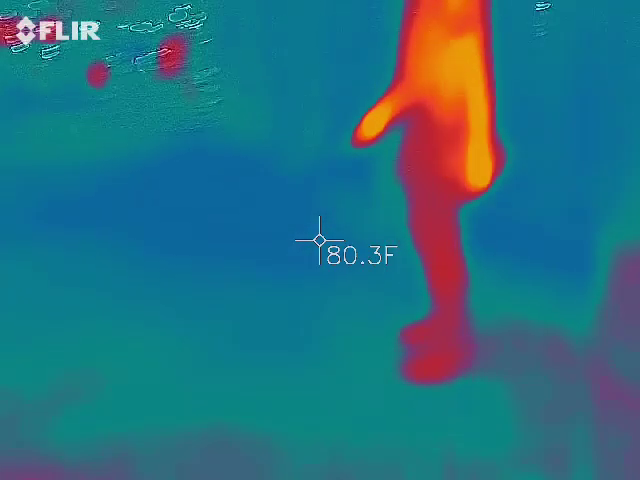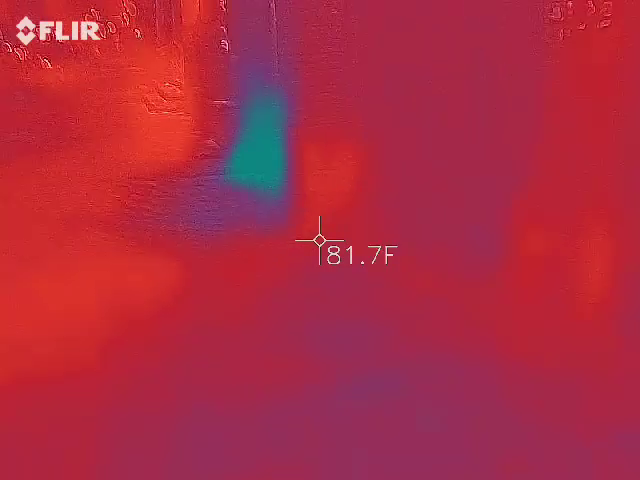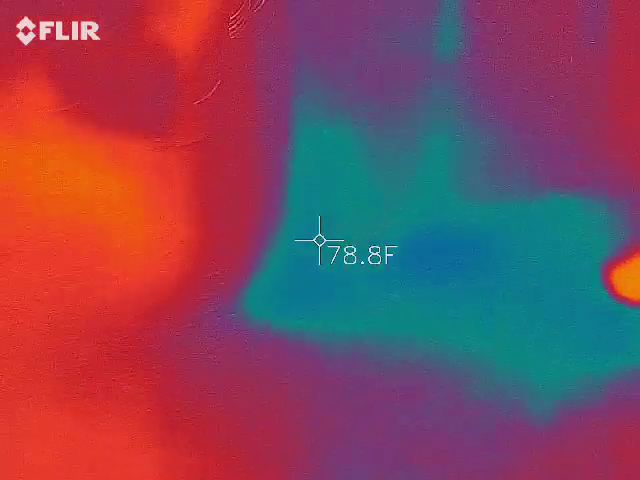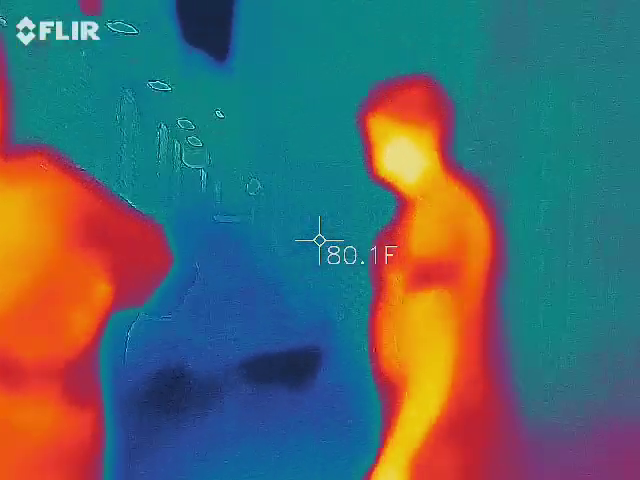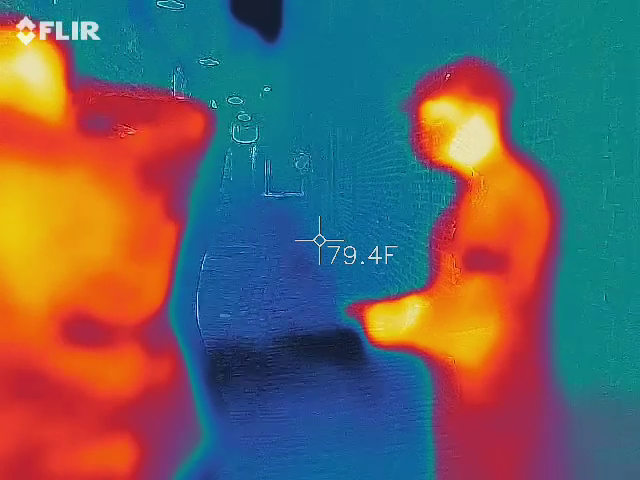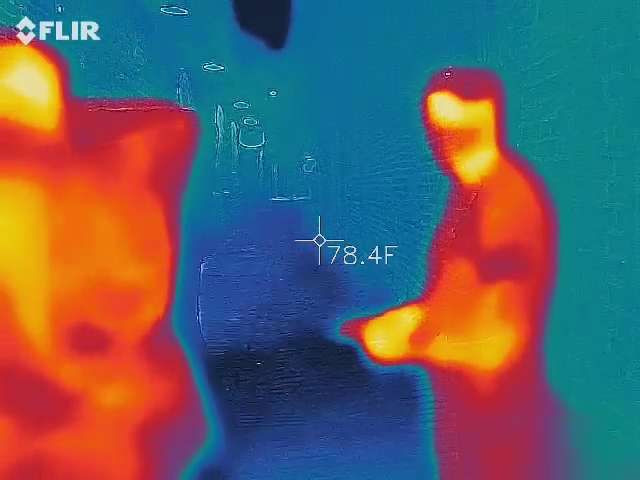Where's my picture taker? I lost his name already. Juan. John. Give me these two nice pictures going down there. Nice and still. Oh, there you go. Is it good? And we'll get artsy over here.